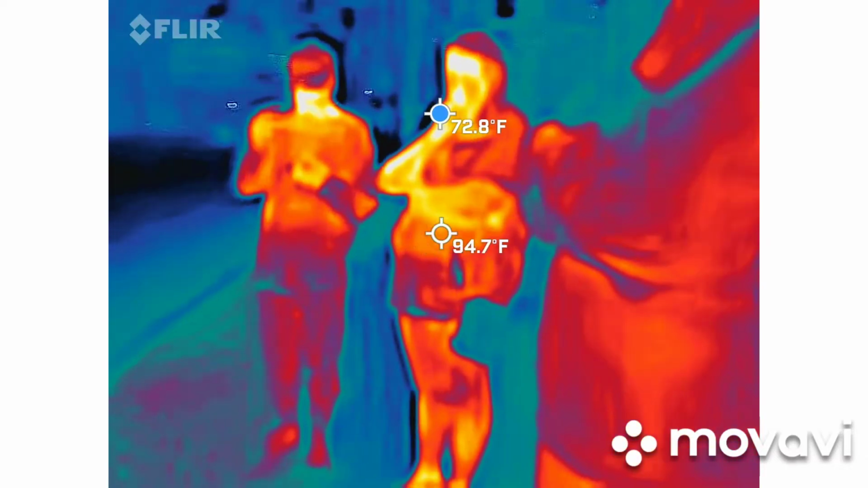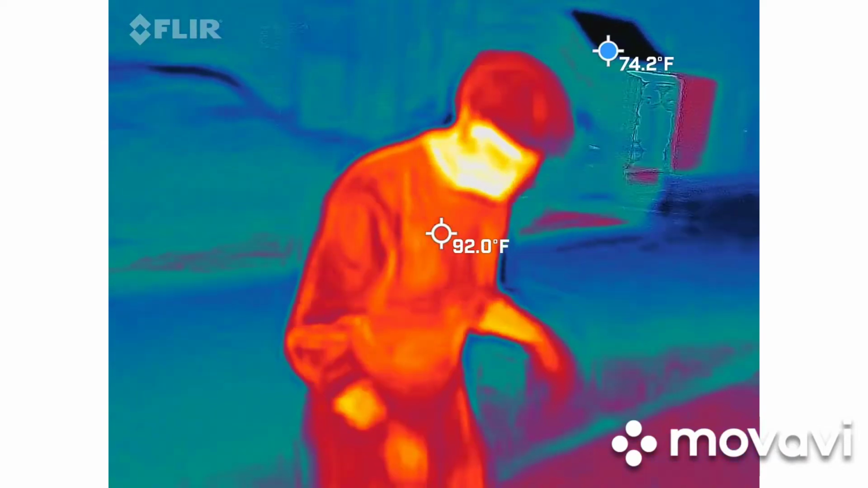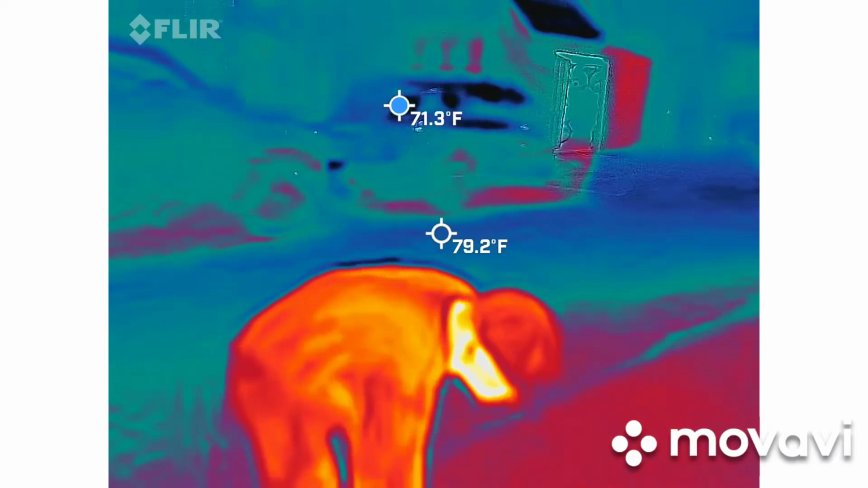Doesn't mean anything at this point, but again, it is a great tool to have. This is usually my first go-to. It also gives me timestamps on everything, so that kind of helps me look at the other stuff. It's cool.